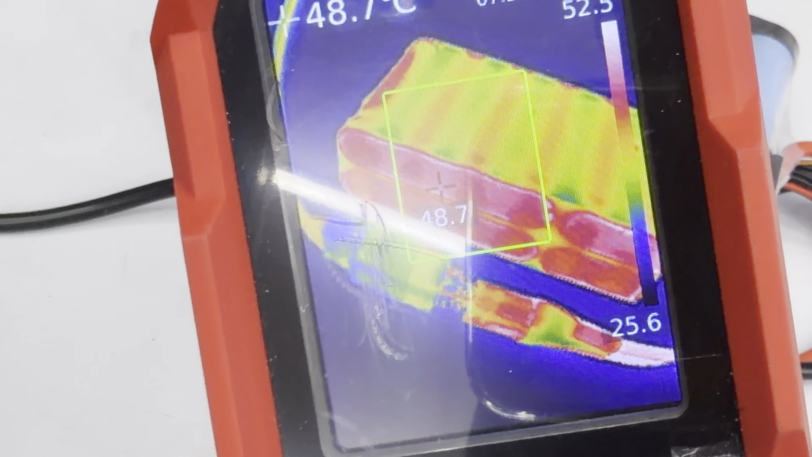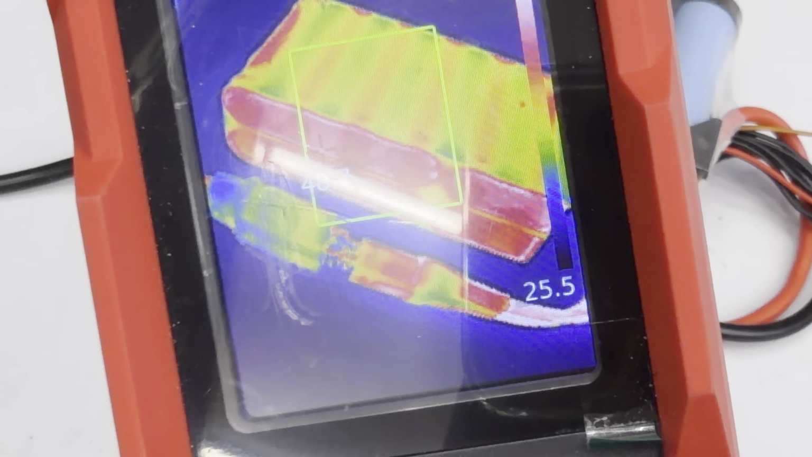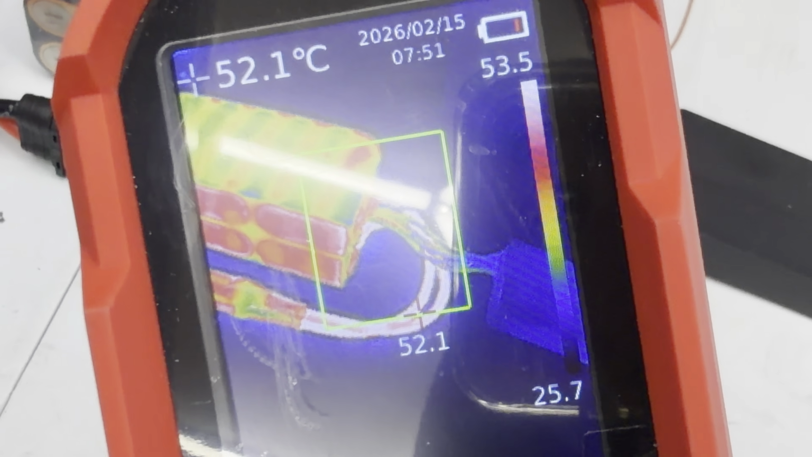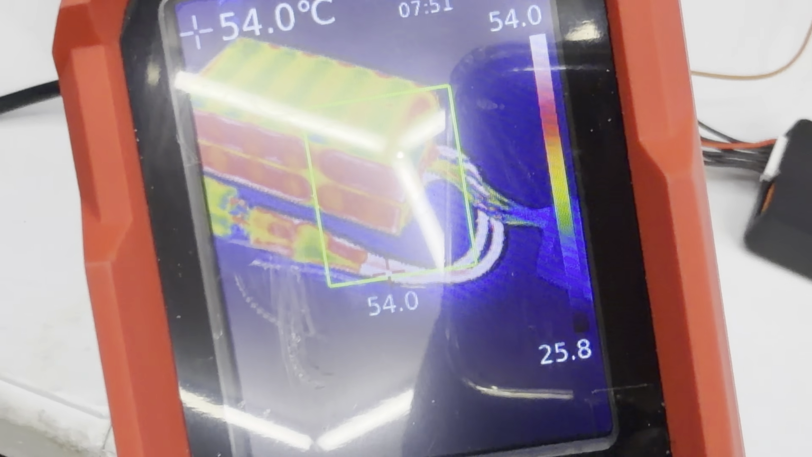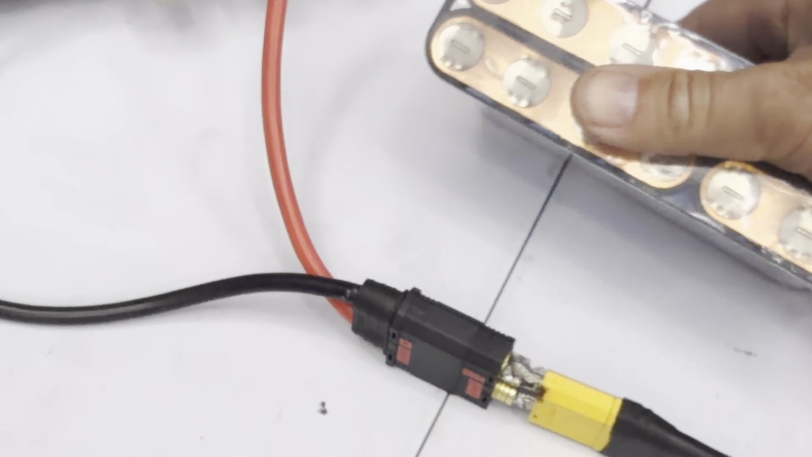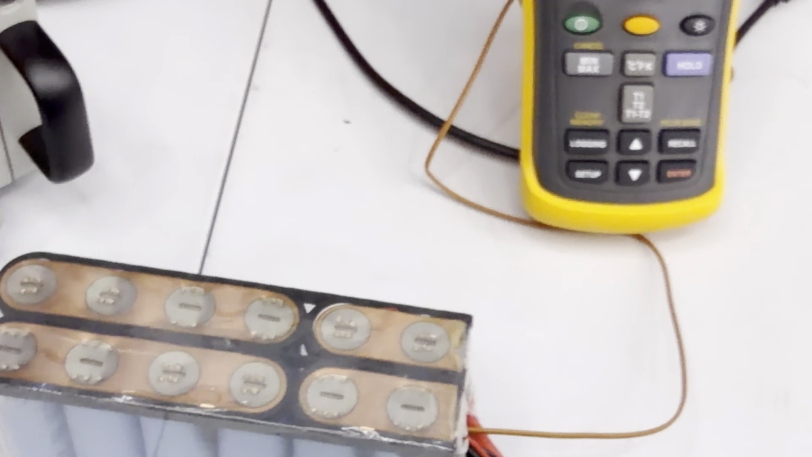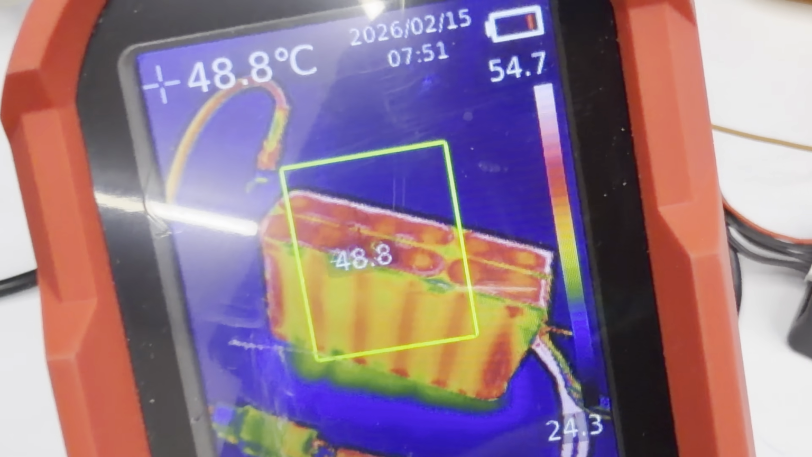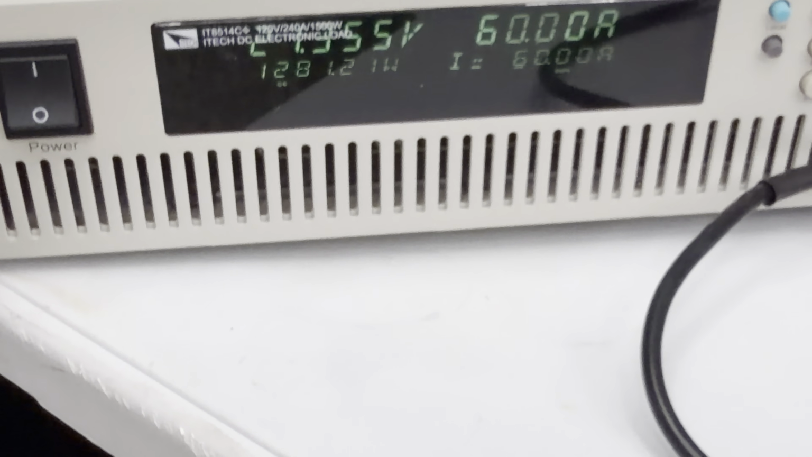See the numbers. Remember, this is 60 amps. We don't have any cooling here. This is going for a drone. Numbers are good. Perfect. Pretty cool. Look at the numbers. 46 only, the pack. Guys, this is 60 amps. Continuous pushing 1300 watts.